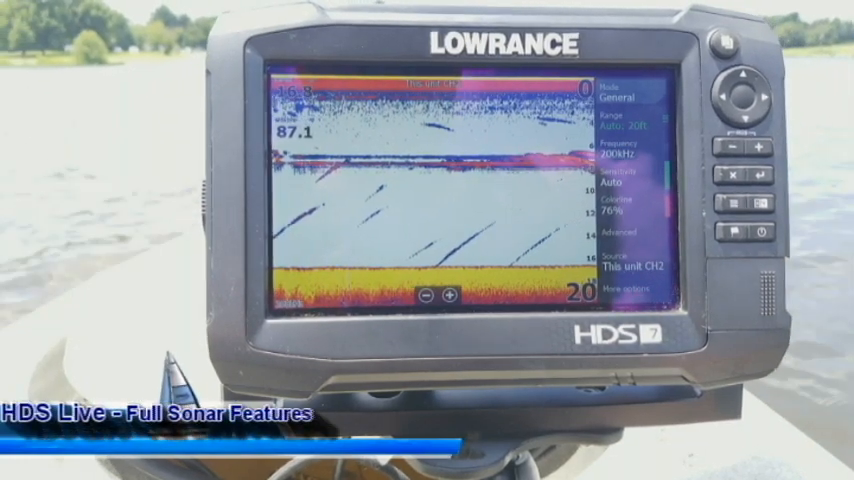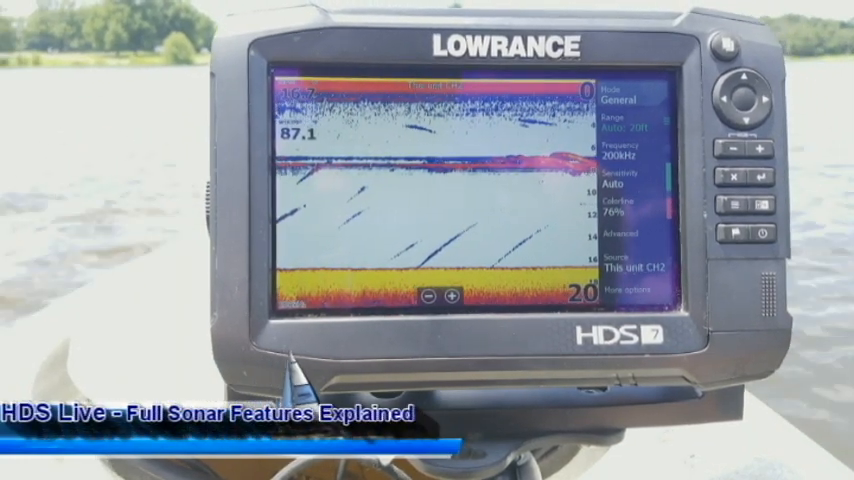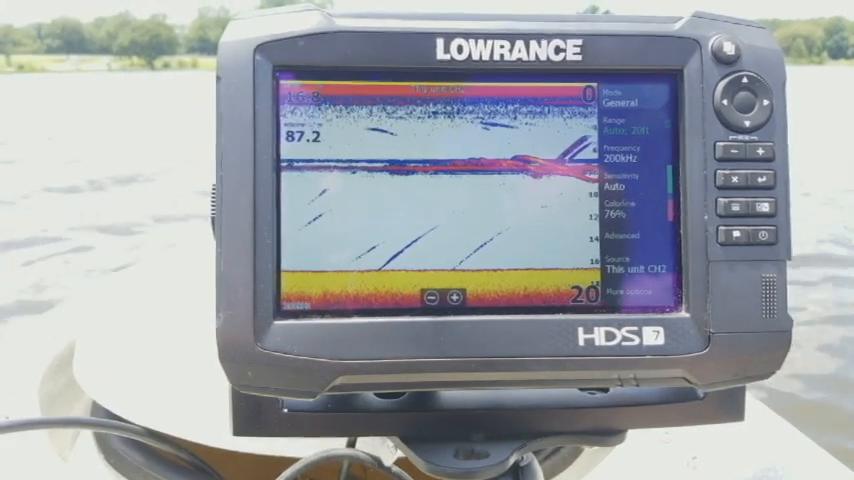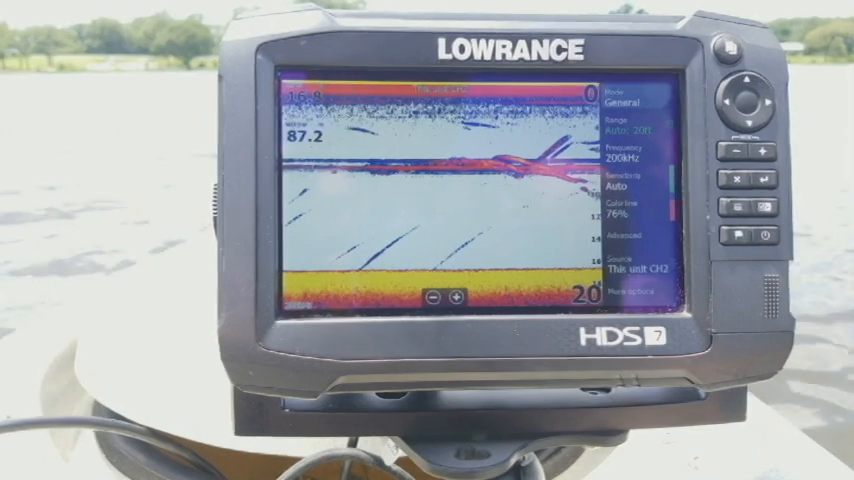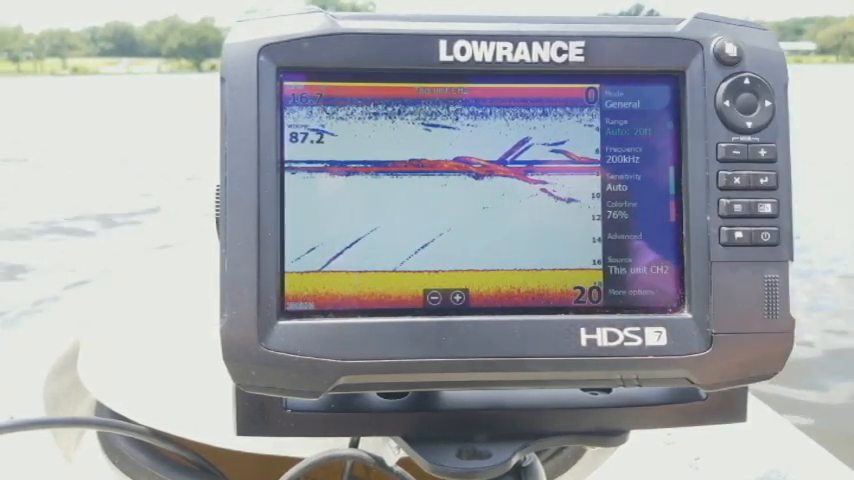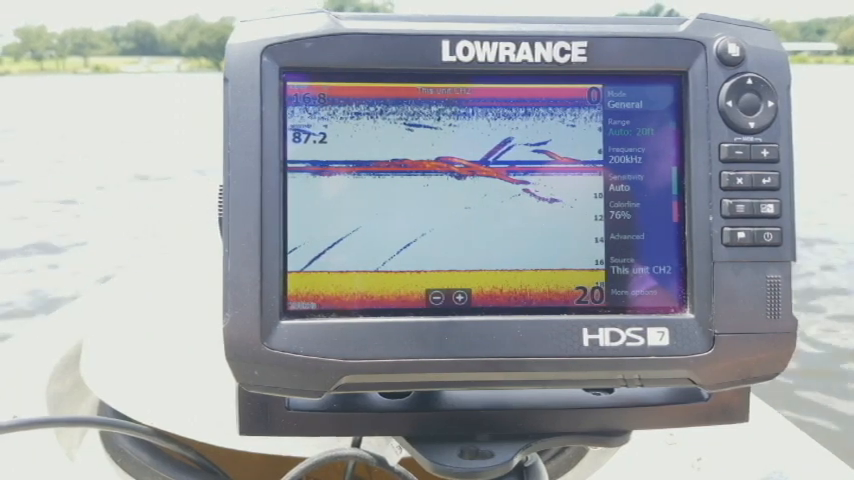I am here with my HDS 7 Carbon, and what I'm going to do is show you how to use all the different sonar menus on your HDS Lives and HDS Carbons. Now, as you can see, we've got our sonar screen right here, just your basic standard sonar.